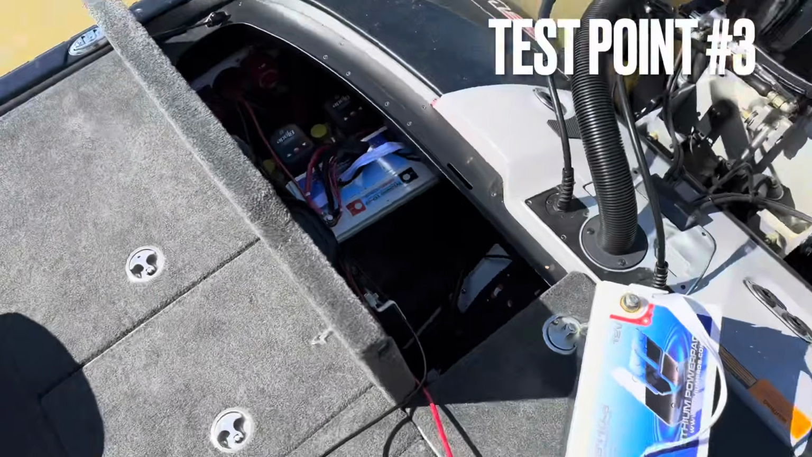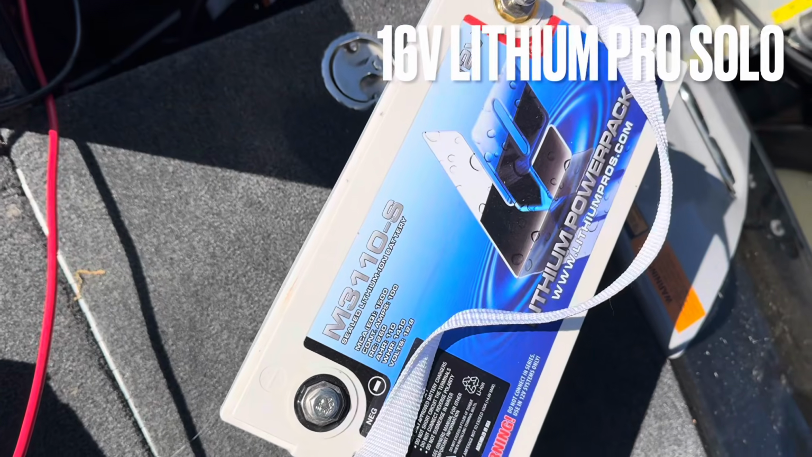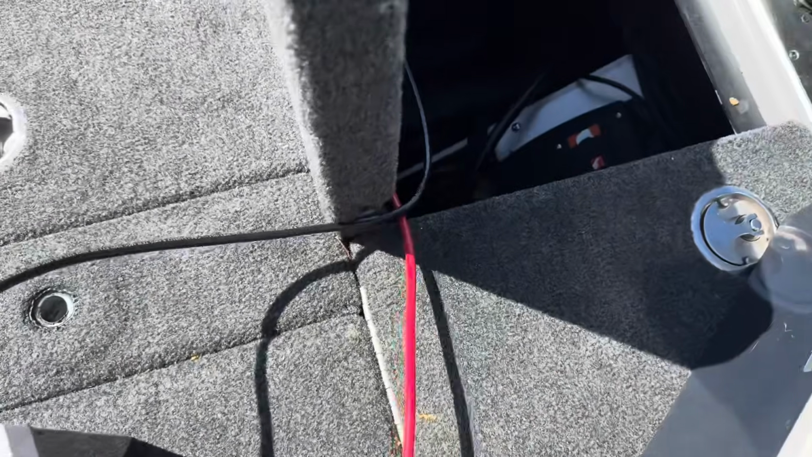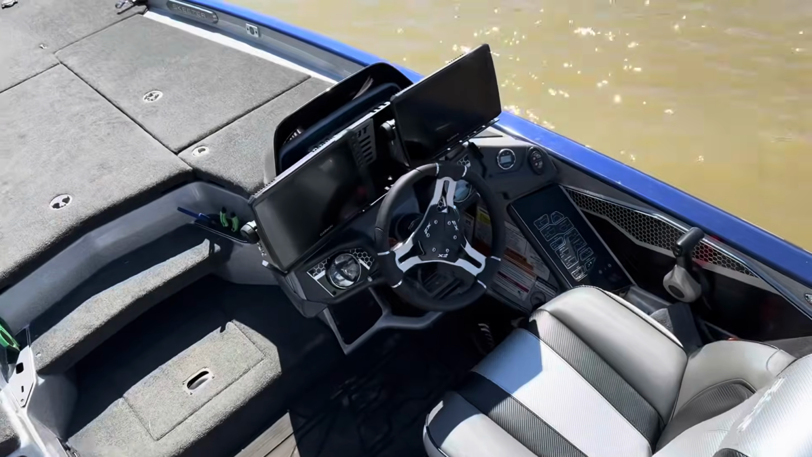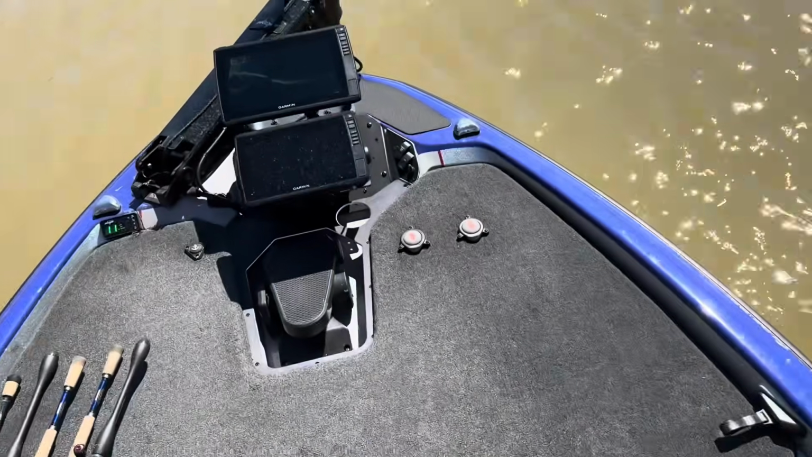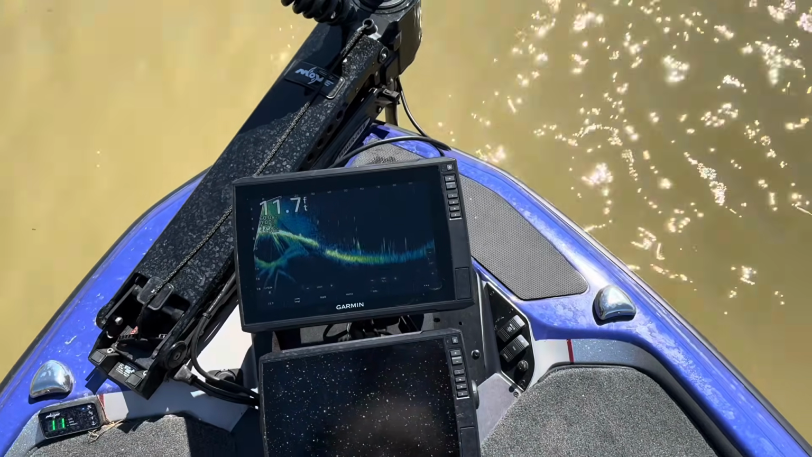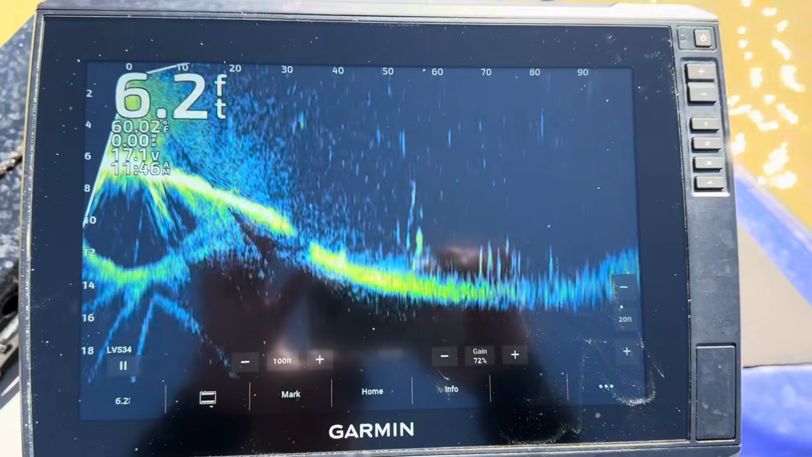All right, guys, test point number 3. Took off the individual 3110 12 volt. We now have connected the 16 volt by itself. That's running clean power, 8 gauge, all the way to the bus bar to a box. Got a toggle switch up here. The only thing, again, that this is powering is just the live scope box. This is just the 16 volt. Here we go. You guys can be the judge.